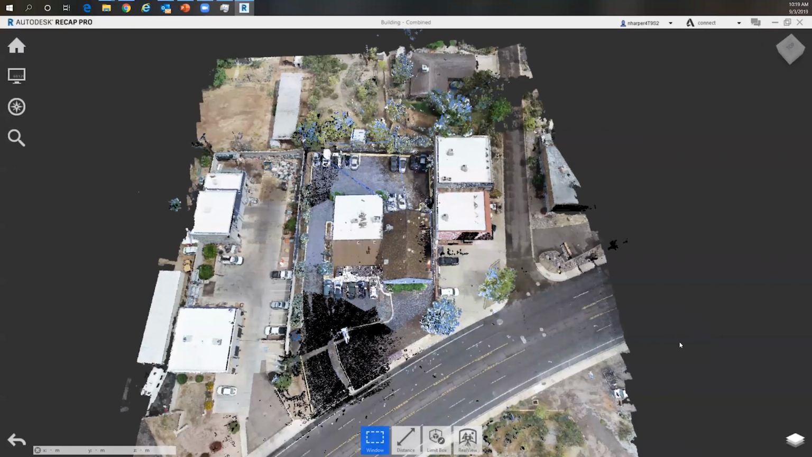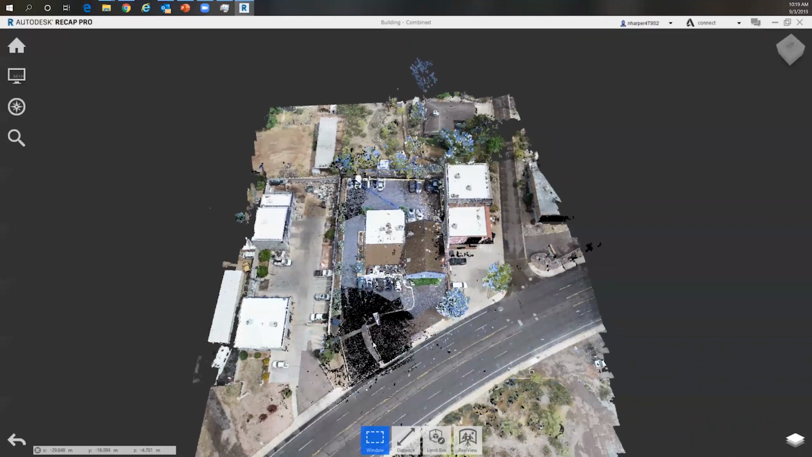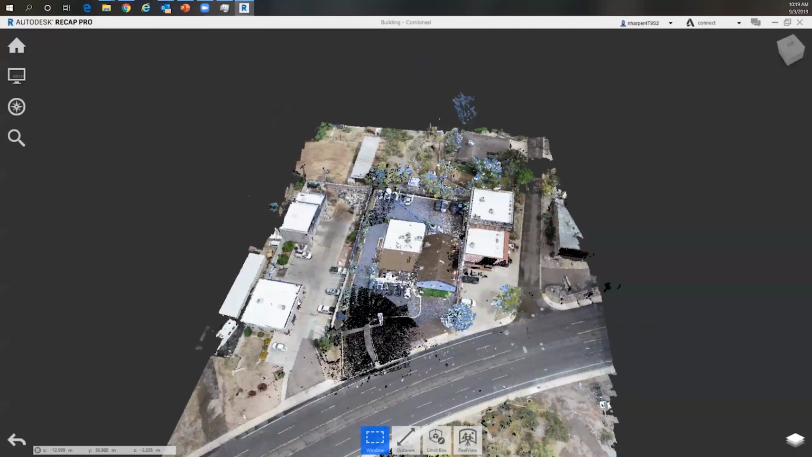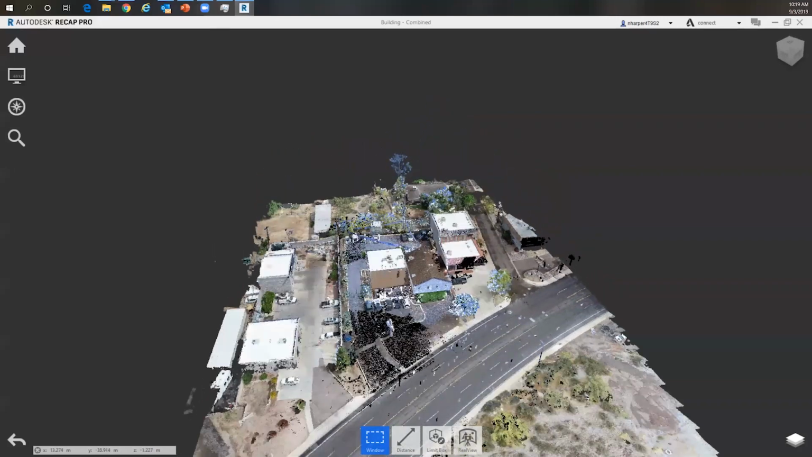There we go. It should be coming up. Now you can see we have a lot more information on the site here, and you can see the roofs have filled in. We have a lot more site information around our particular property, offering you some more context to that.